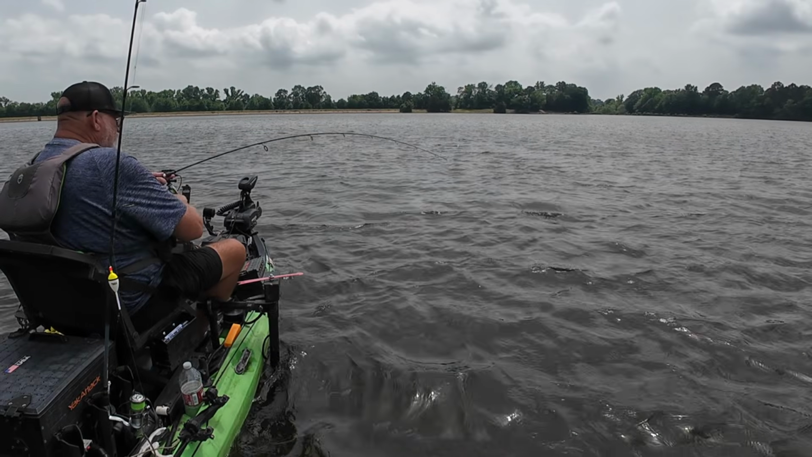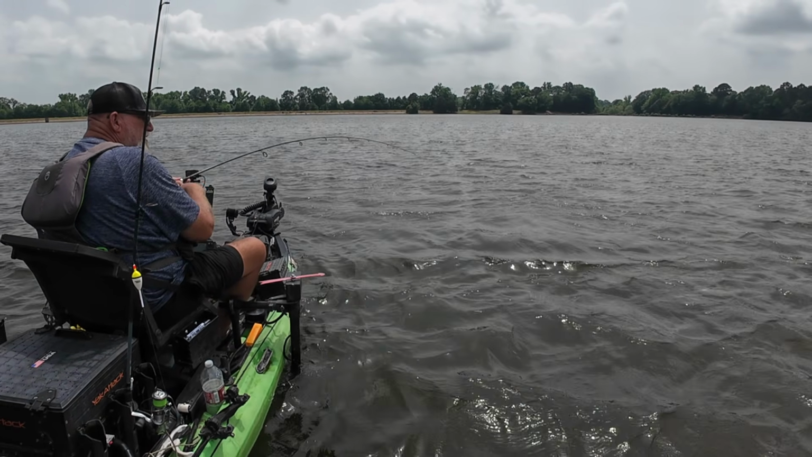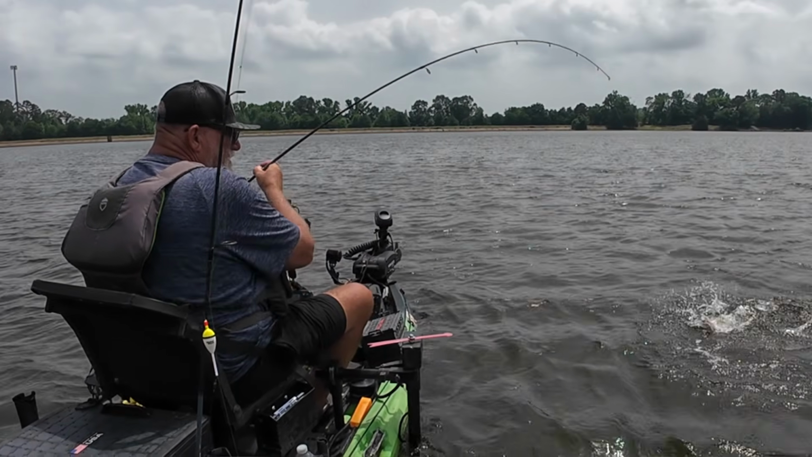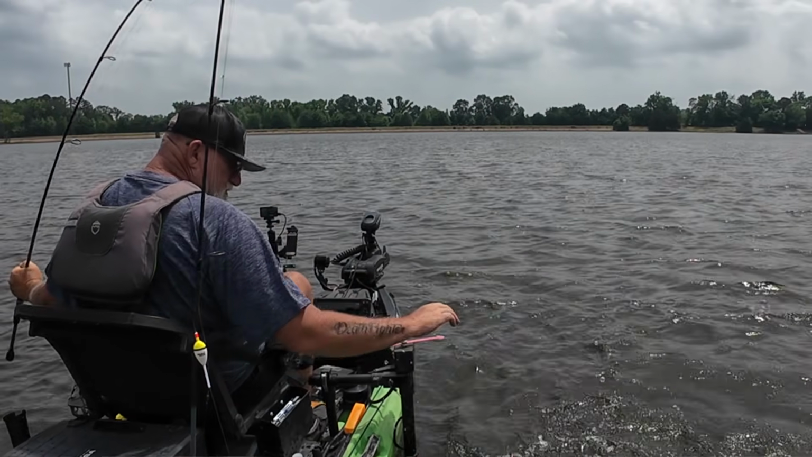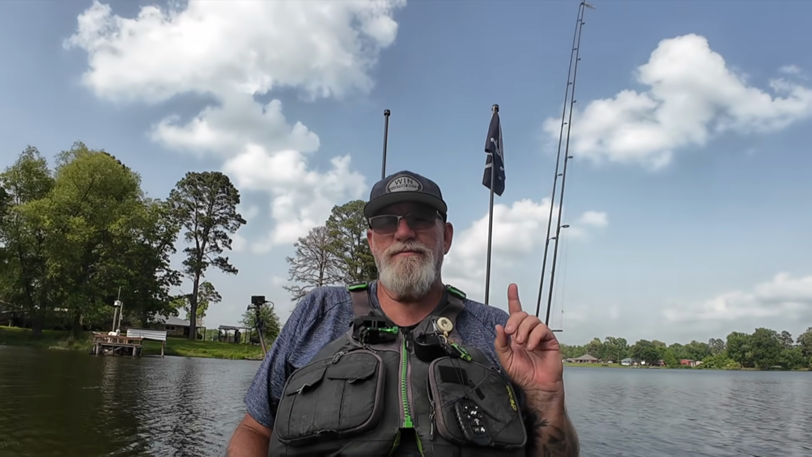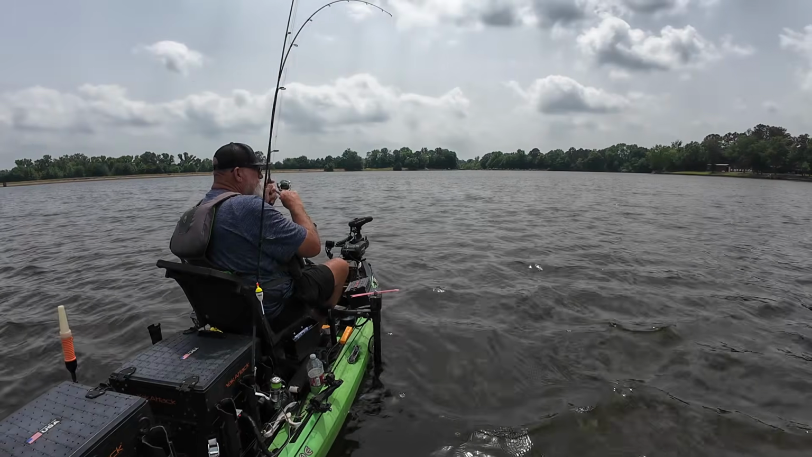Just look at that fish chase it right there down on the Livescope. He came right up off the bottom to get that thing. He smoked it, and it was a nice fish, a nice big slab. That fish absolutely crushed it right beside the brush pile. So guys, if you've got Livescope and you're targeting suspended crappie, don't be afraid to try something different. Remember, everybody throws jigs, but sometimes the bait nobody's throwing becomes the best bait that you can throw, and the fish can't resist. Inline spinners for crappie?